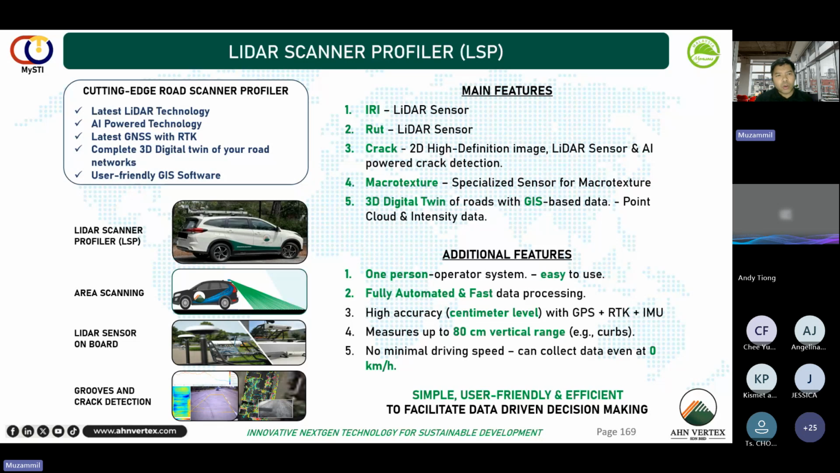So on the left-hand side, you can see we actually installed it on a local car. One of the advantages of this LiDAR scanner profiler in comparison to the conventional one, I don't know if you are familiar with the conventional profiler, is that they can only be installed on a big van. So it must be big, and then the wiring is going to be complicated. But with this technology, because it's LiDAR, it's simple. You just put the sensor up there, and we can install it on any car. So we have chosen Proton's Arus, our national car, to use LSP.